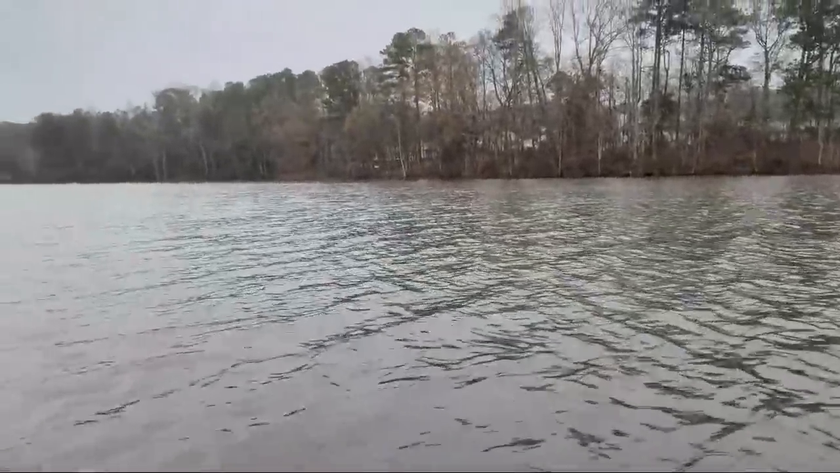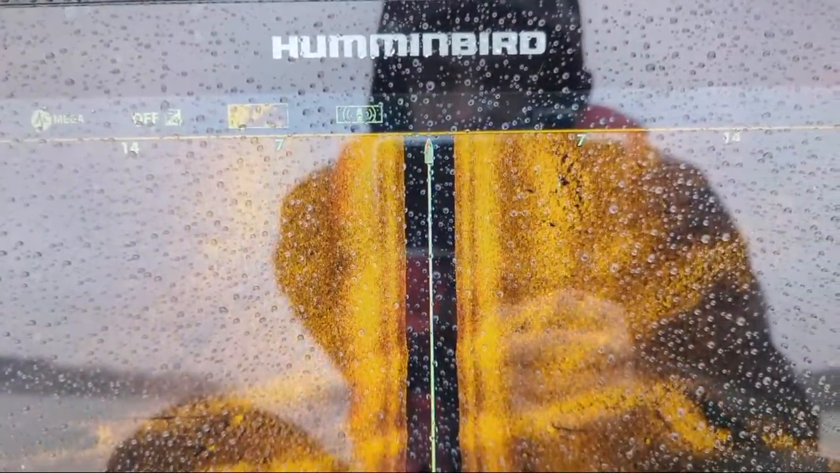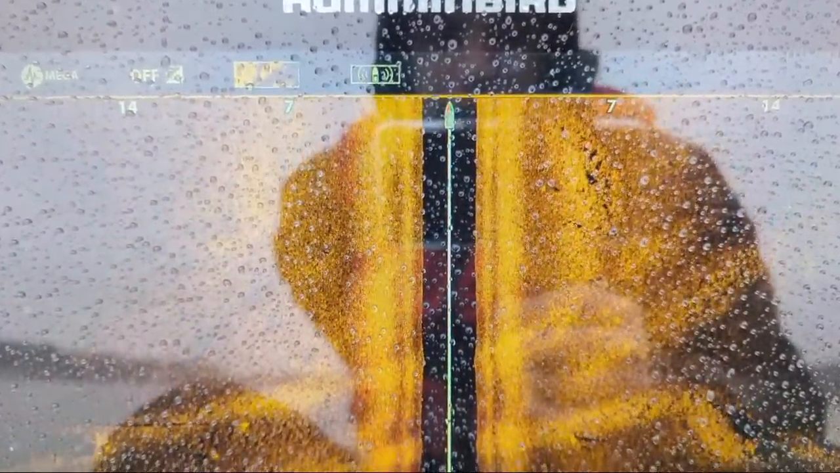It is getting kind of wavy right now. If you stay positive, you know you'll find it. That's right. That's the truth. That'd be crazy if we just saw a car come up here on sonar.